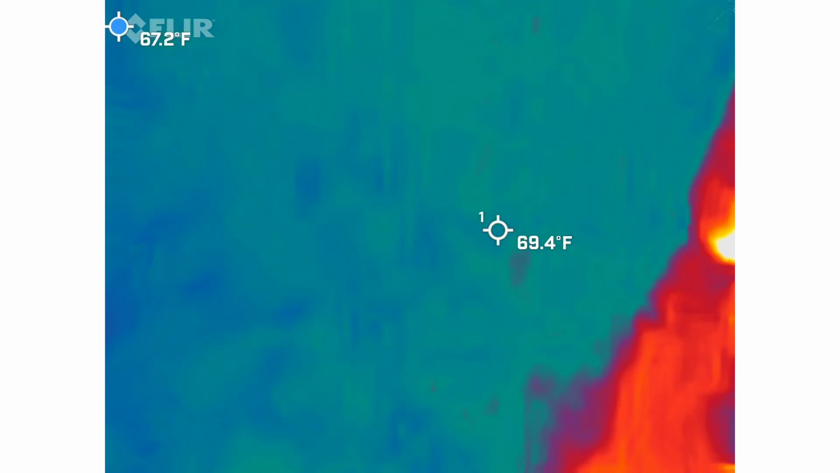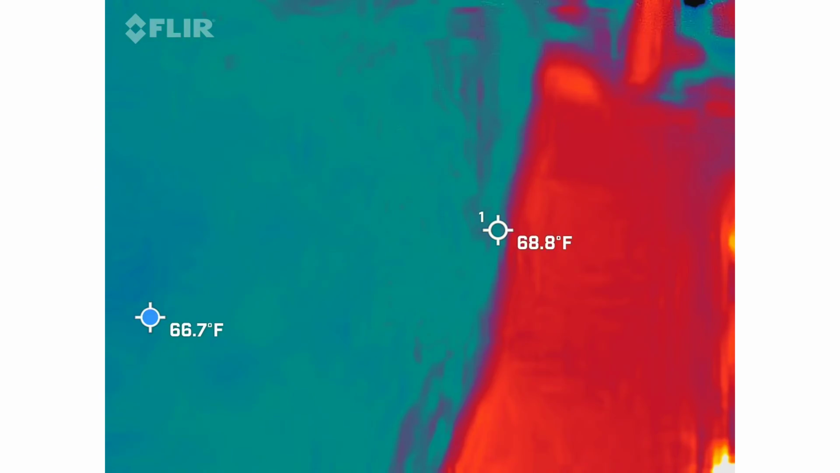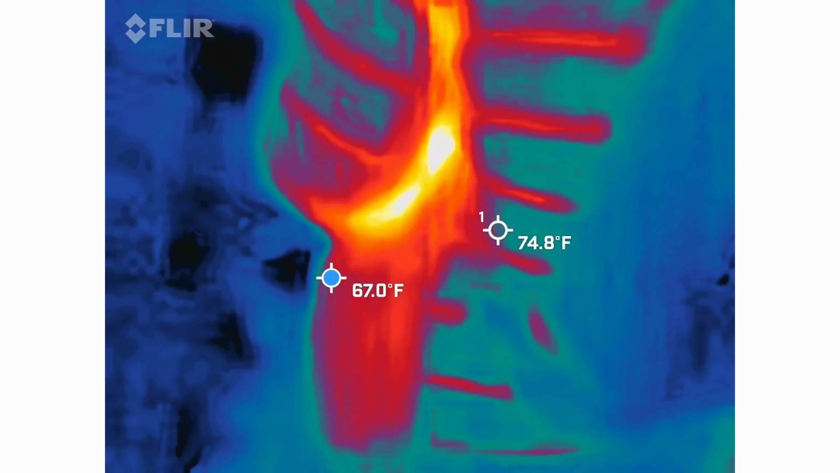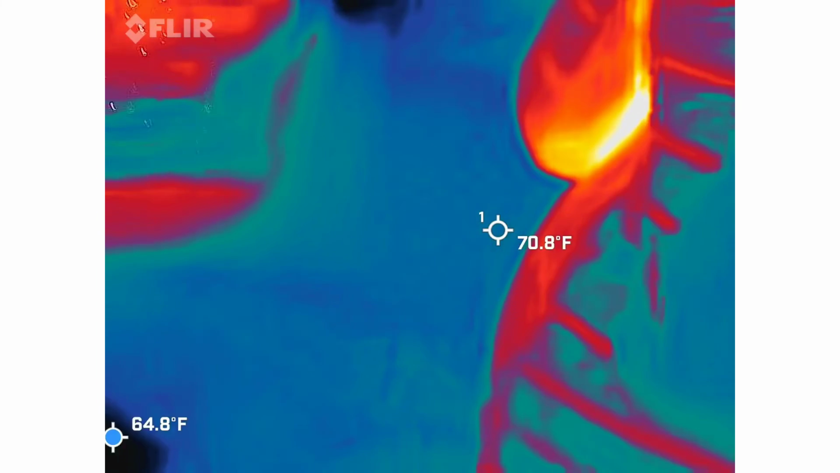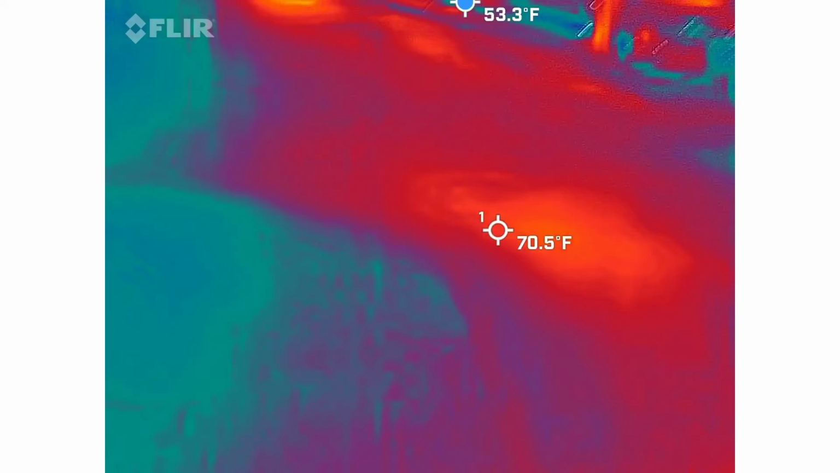I didn't know if I saw anything or not. Did you? What is the name of the vessel? What is the name of the ship? Well, they're not going to talk to you anyway.